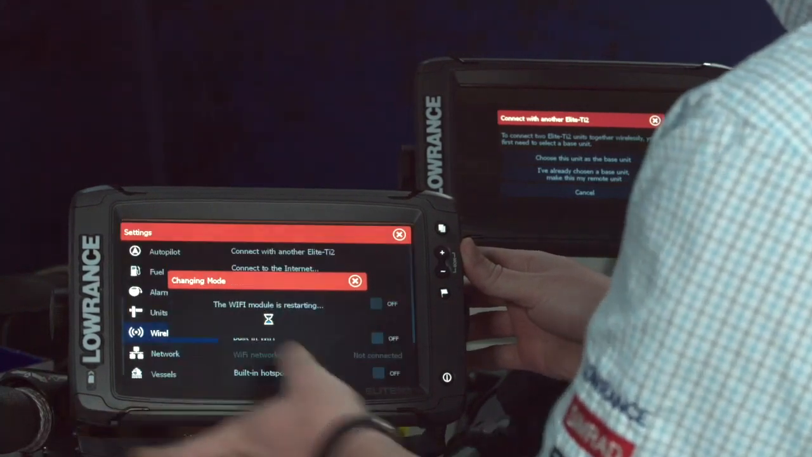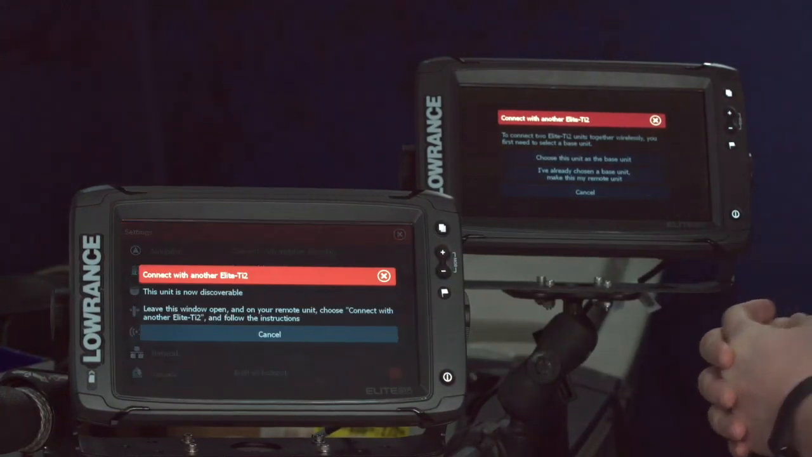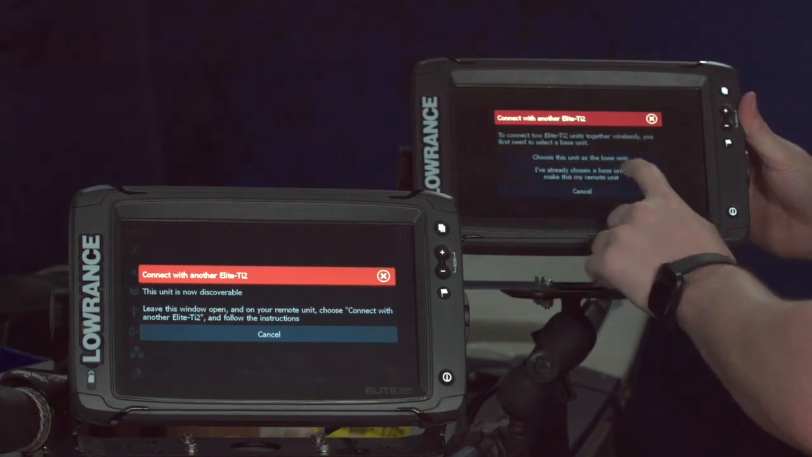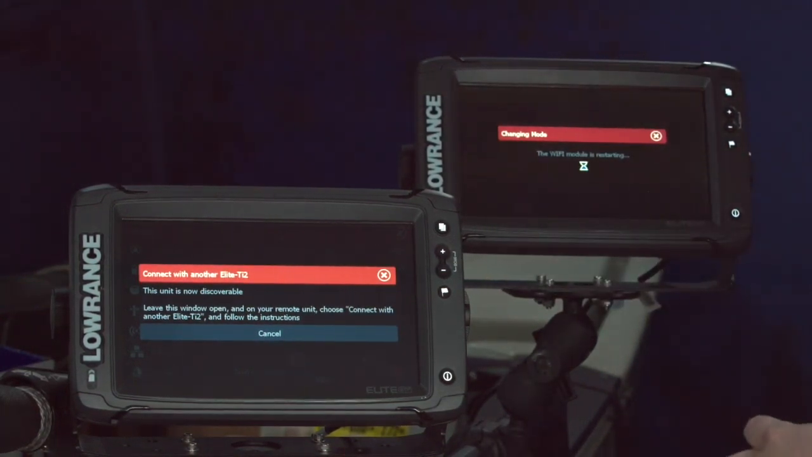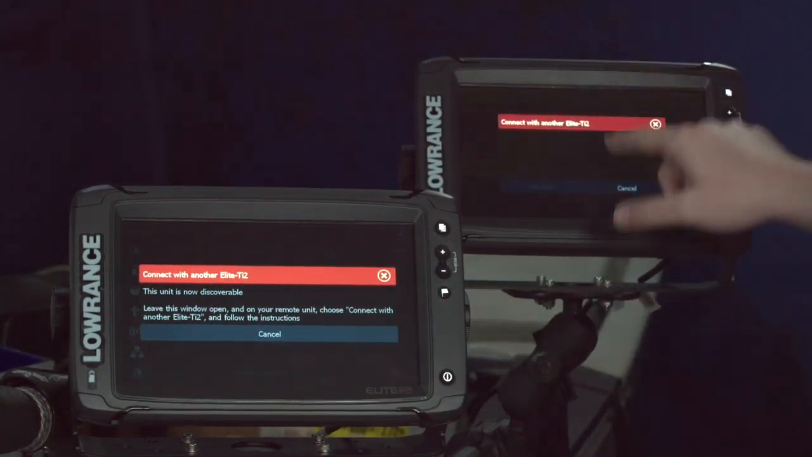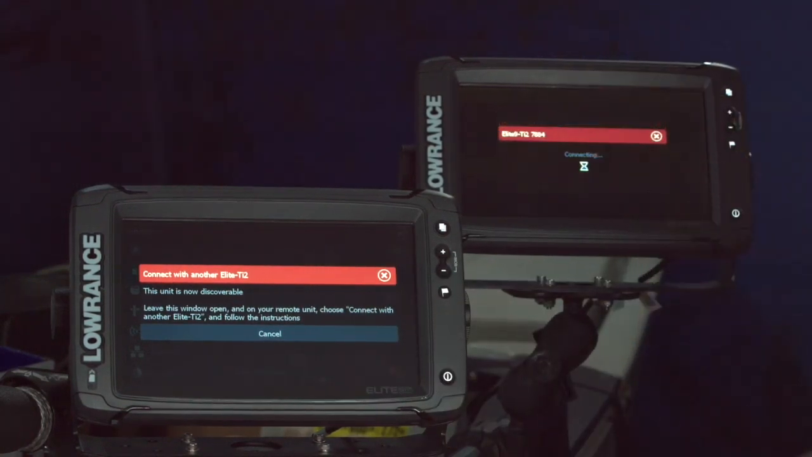So I'm going to say this one is the base unit, and it's going to restart the Wi-Fi module. And then I'm going to go to this one here, and this second button says I've already chosen a base unit, make this a remote unit. So as soon as I click that, it'll restart the Wi-Fi module on that one, and now it'll pop up. This one will go out and look for this base unit. So you'll see it'll pop this box up here, and there's this Elite 9, so I'll click that.